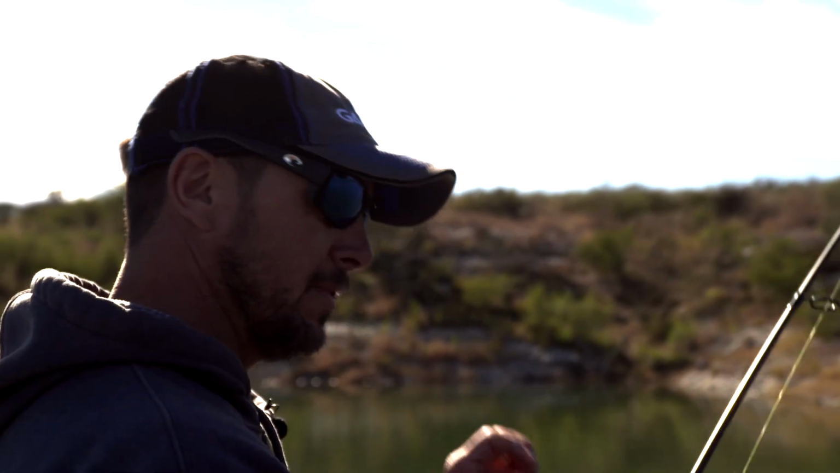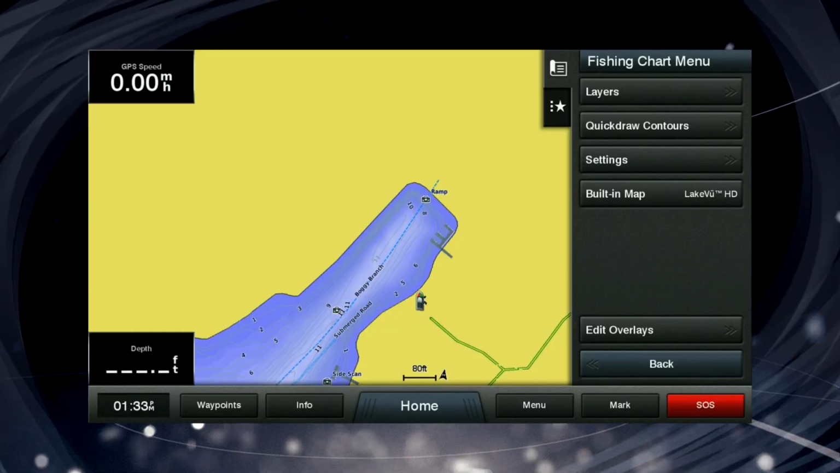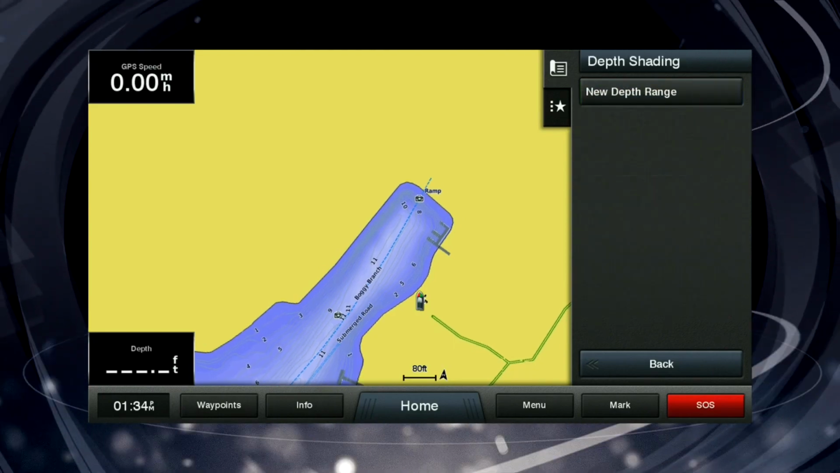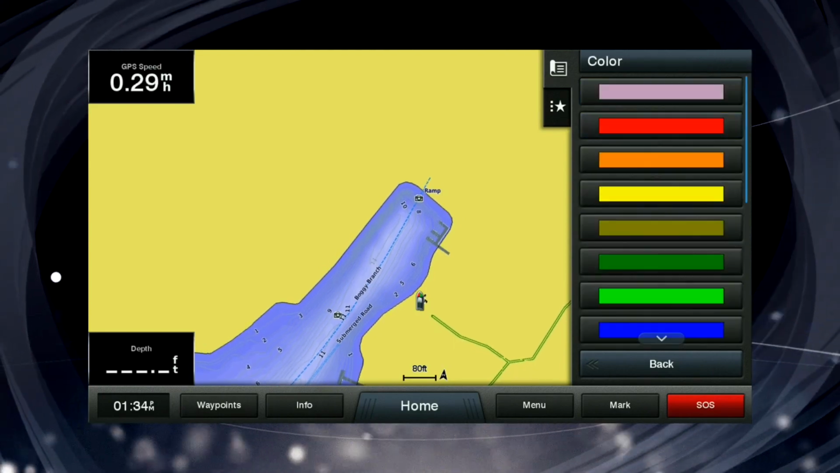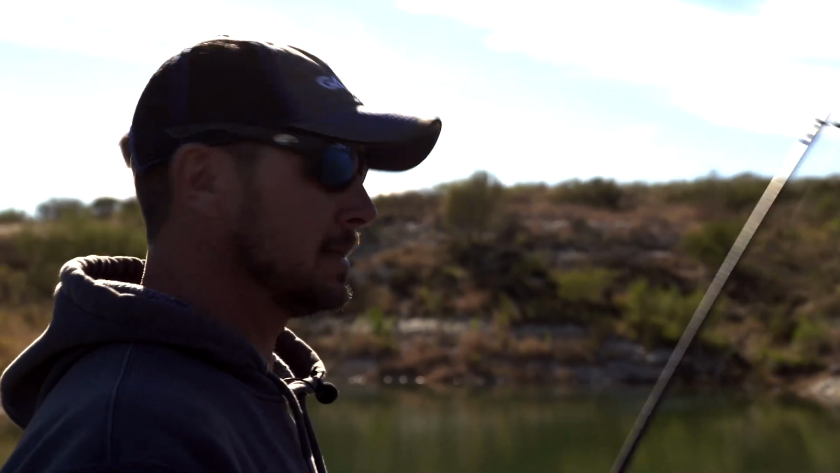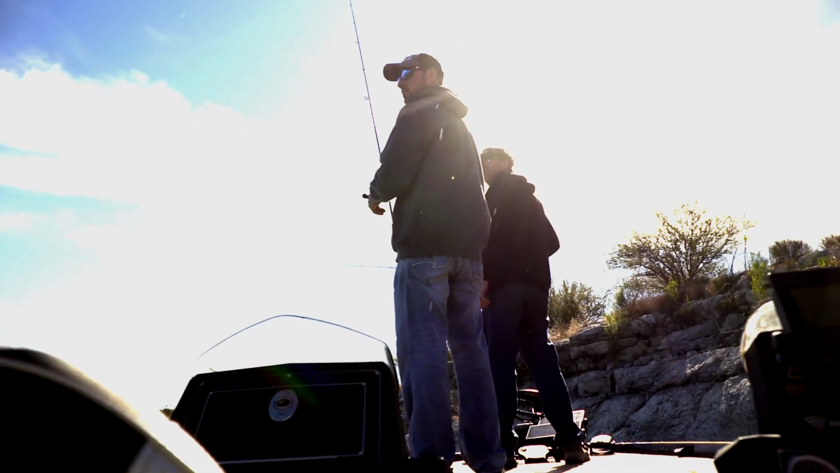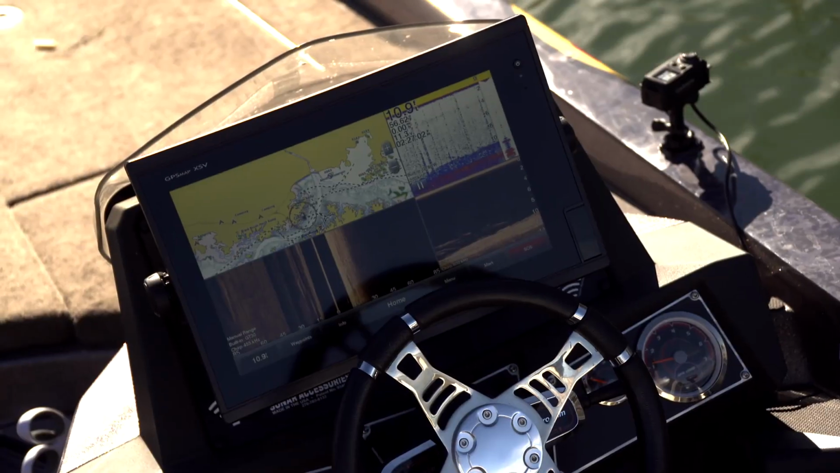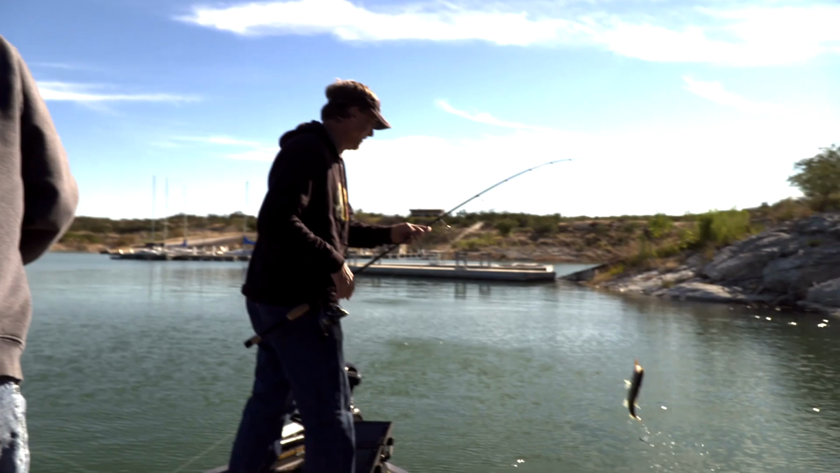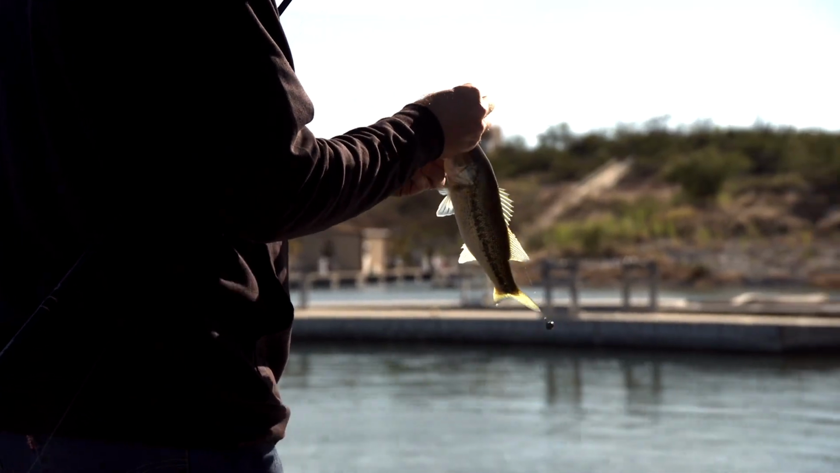If I had to pick one function out of the mapping that makes me more efficient, it's the depth shading, where I'm able to shade certain depths a different color. The way that helps me is at a quick glance. Red is 5 foot or less. I know if I'm catching them 5 foot or less, I need to be in the red. All the features and the functions make me a lot more efficient. I'm able to move a lot faster and cover so much more water and know exactly what's down there.